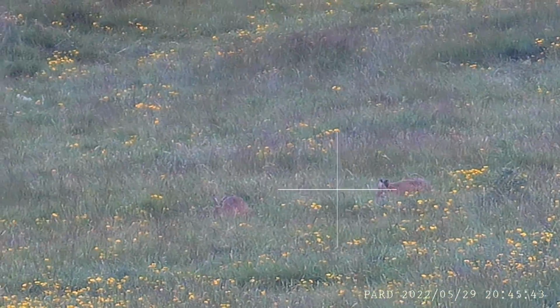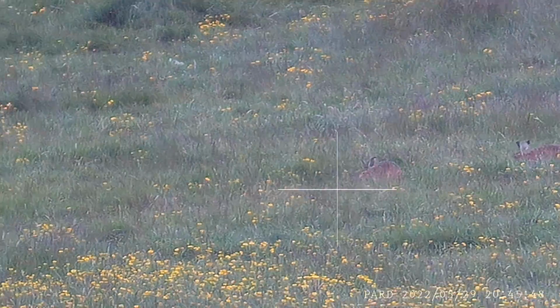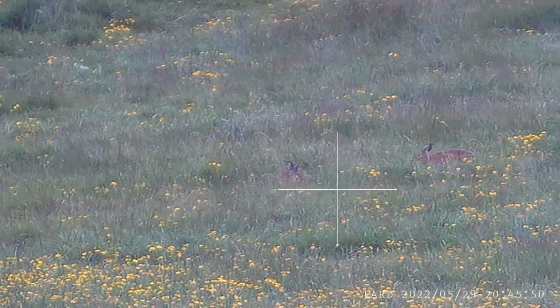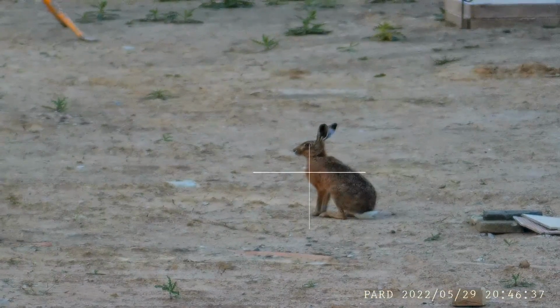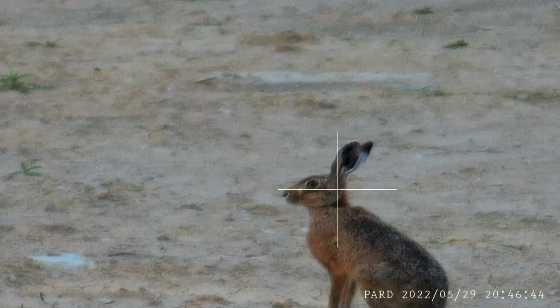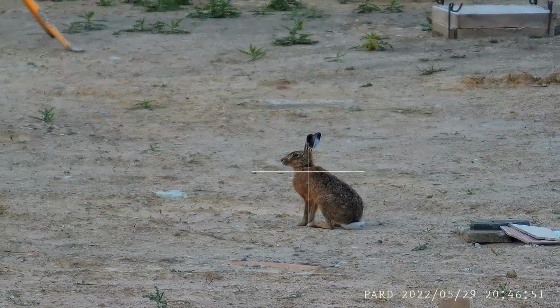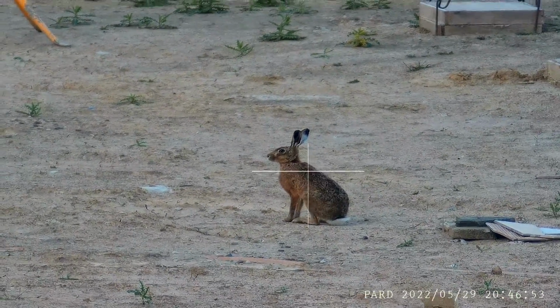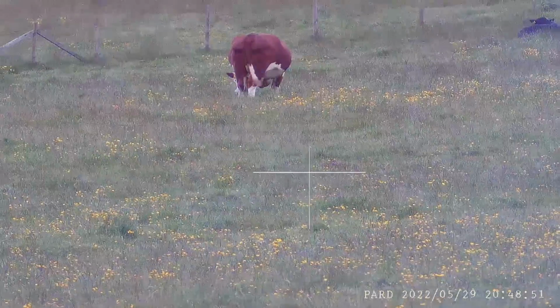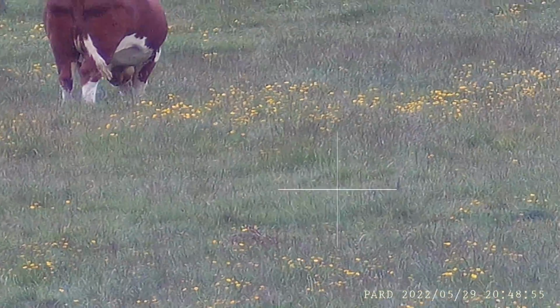Those two hares stand out well, with excellent contrast of the black tips and coloration of their ears against the grass around them. This hare can't have been more than about 20 metres away. Look at the incredible detail available in the precision focus. Video resolution is 1920 by 1080 pixels. The eyepiece resolution is 1024 by 768. Contrast and resolution show up well here because you can still see this hare nestled down in the grass.